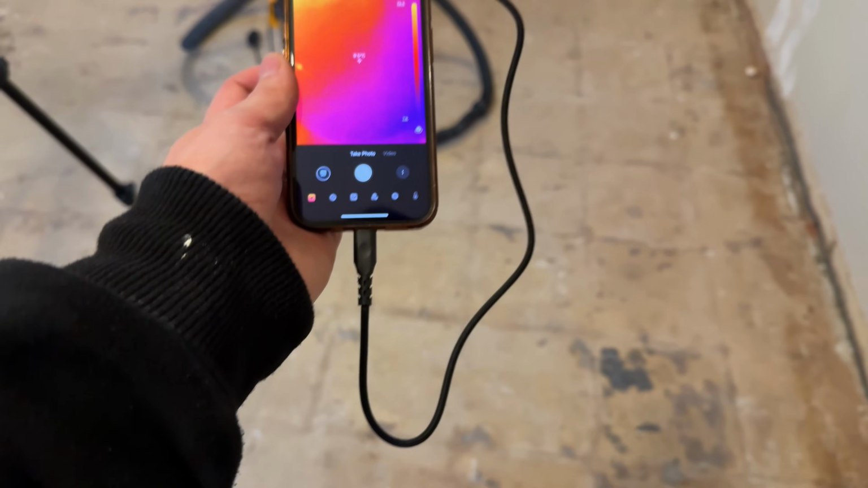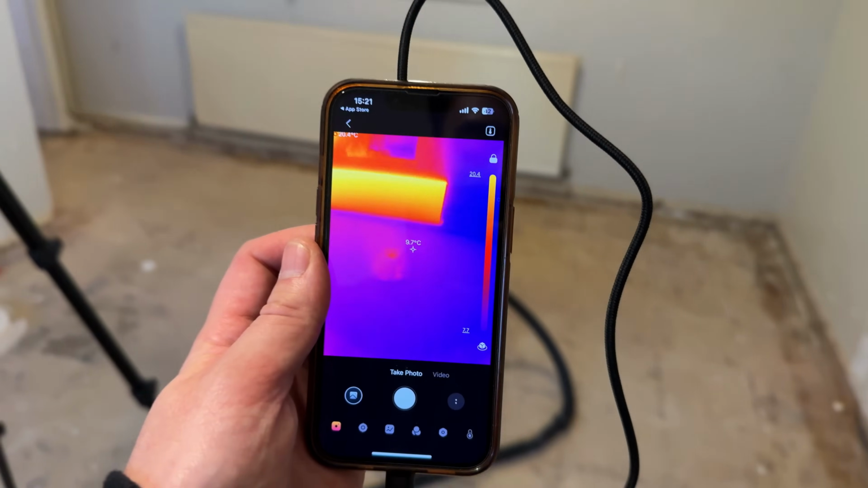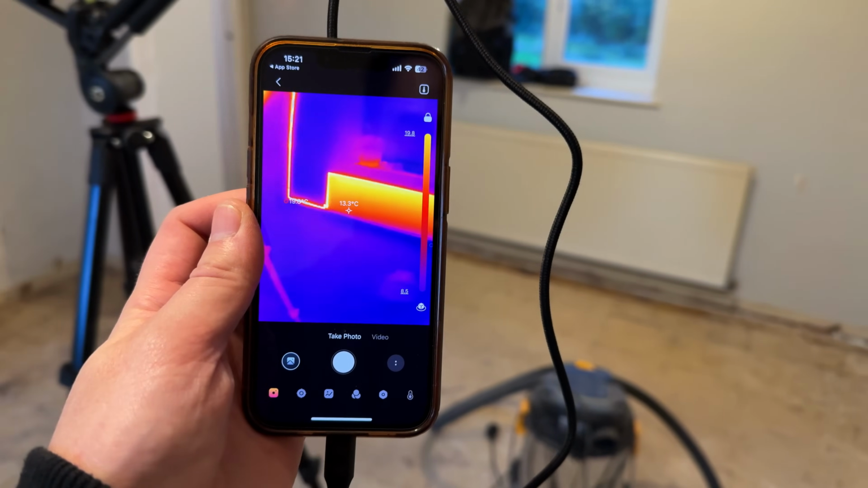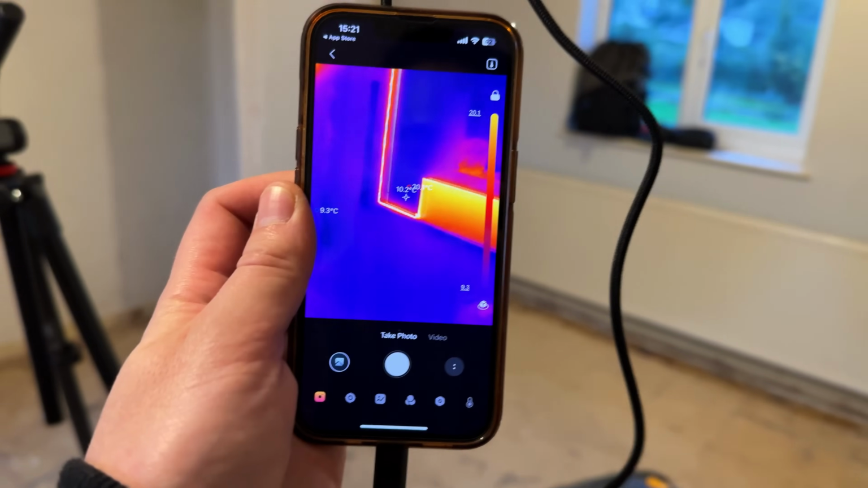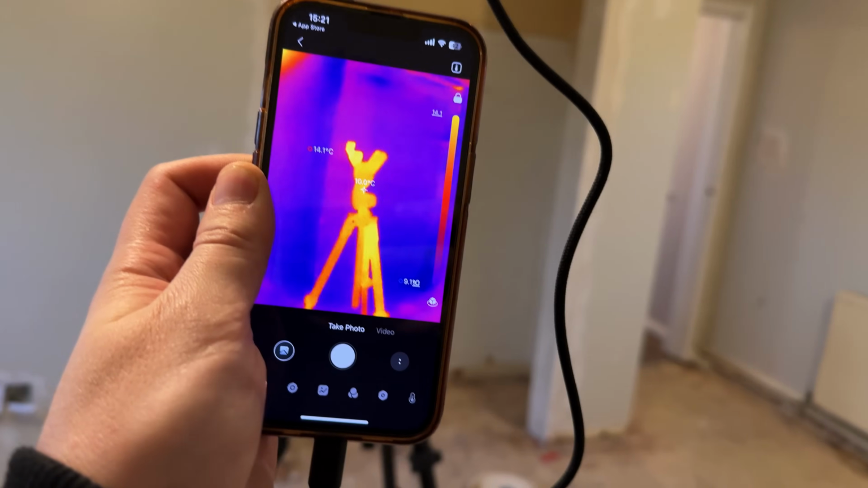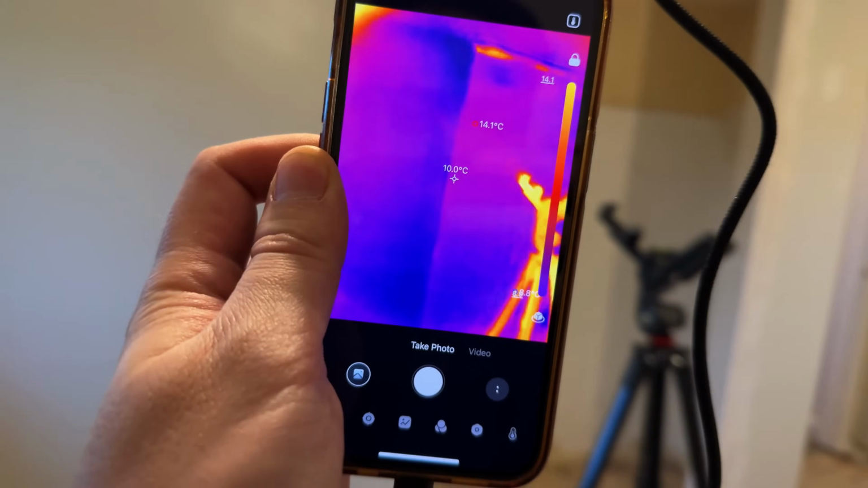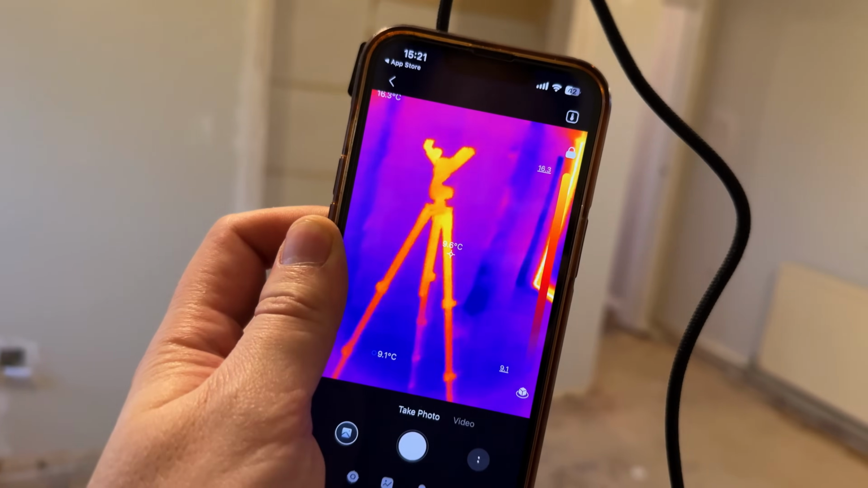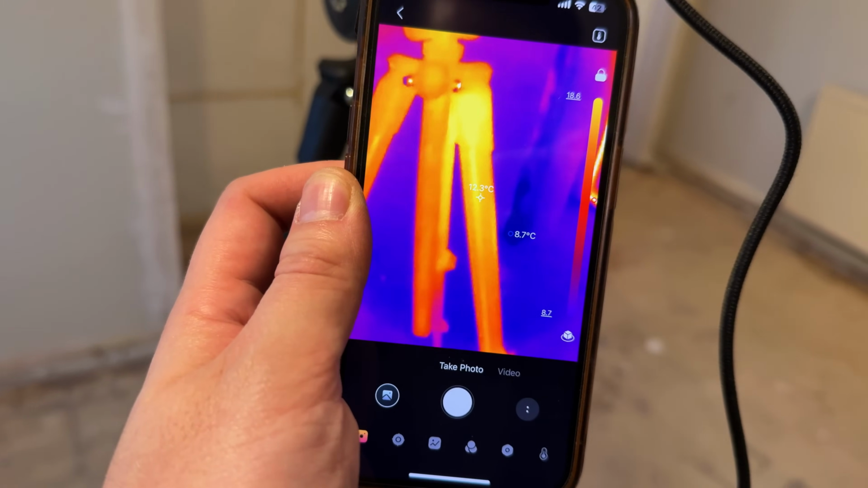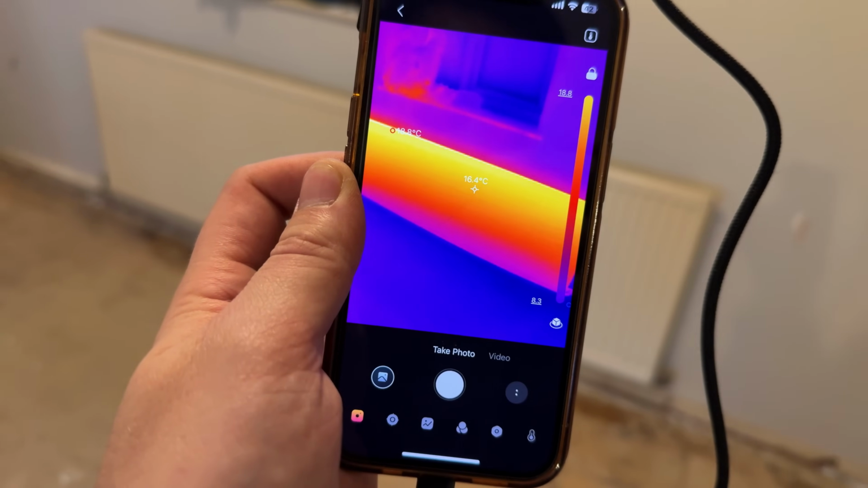Okay, so using the adapter on Jess's phone, I have now got it all wired in on the app. And if I look up there, you can actually see the heat map coming off that radiator and where the piping goes. How cool does that look? And my tripod, you can see where I've had my hand on it recently. It's kind of like left a thumbprint or like a handprint where I've been touching it. That's 9 degrees, 16 degrees.